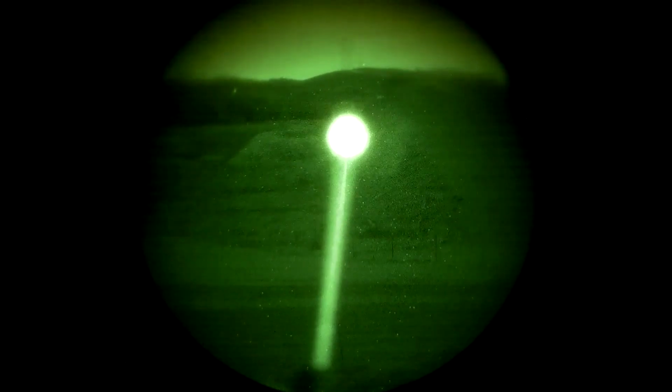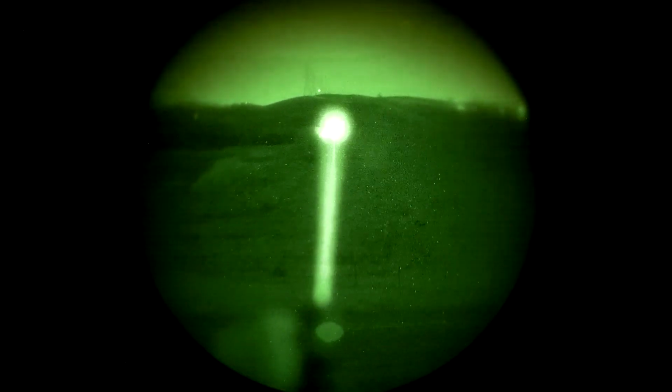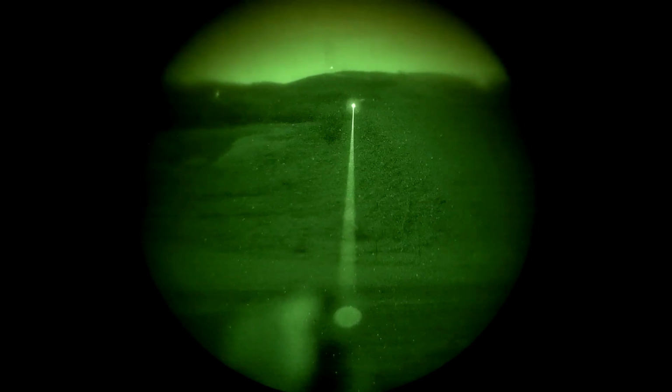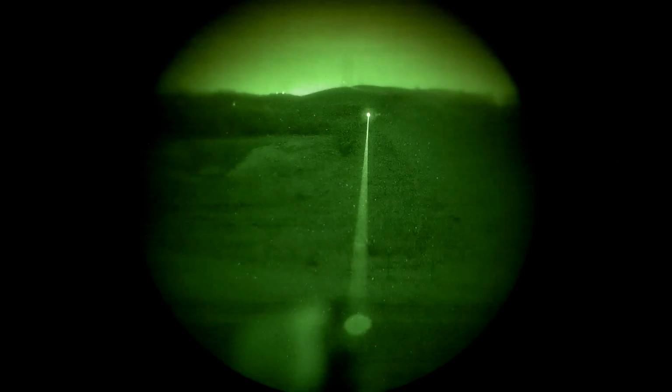So 25 yards, 200 yards, 400 yards, 500 yards, 600 yards-ish. If I only want laser, I just push the back button. Now only in the long range mode can you isolate just the designator, but this is the full power DA.